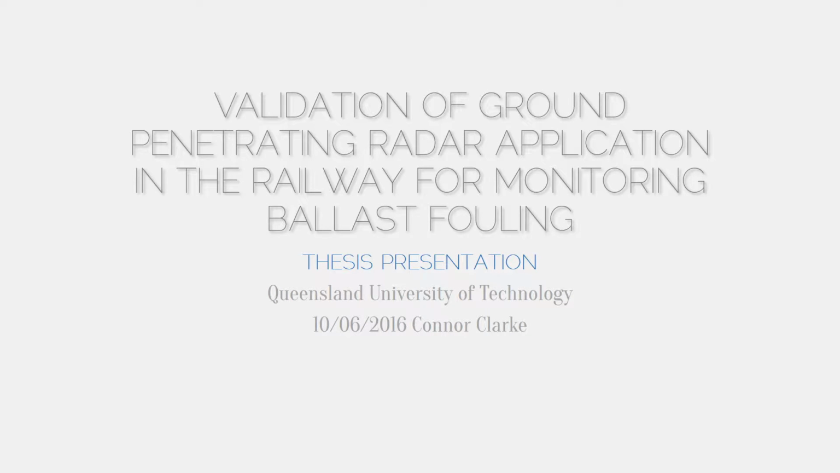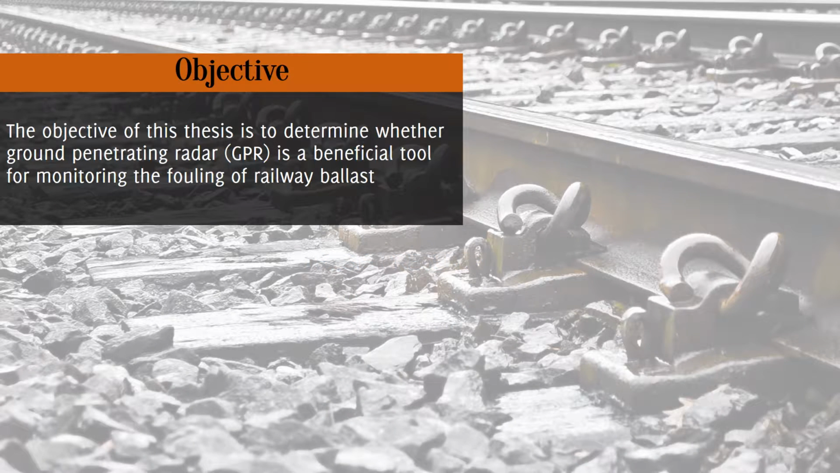Hi, my name is Connor, and this presentation will discuss my thesis, which is based on the application of ground-penetrating radar and its potential for use in the railway for monitoring ballast fouling. The objective of this thesis is to determine whether ground-penetrating radar, or GPR, is a beneficial tool for monitoring the fouling of railway ballast. A long-term goal for this would be hopefully moving maintenance practices from reactive to preventative.